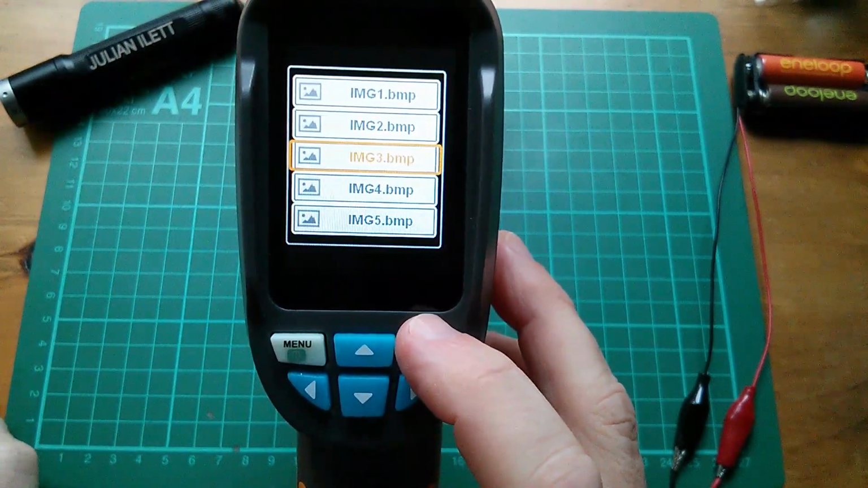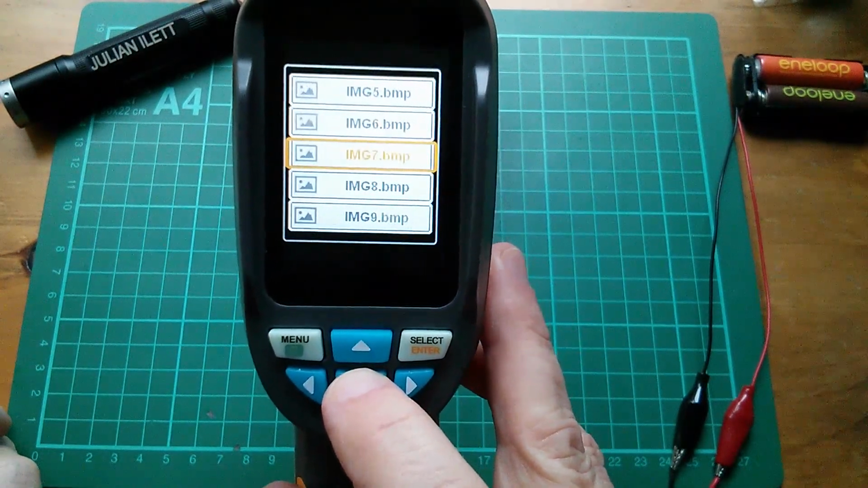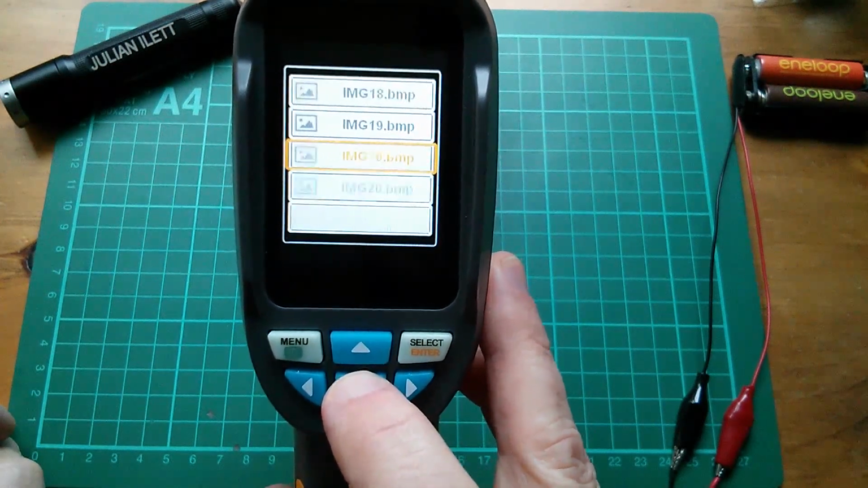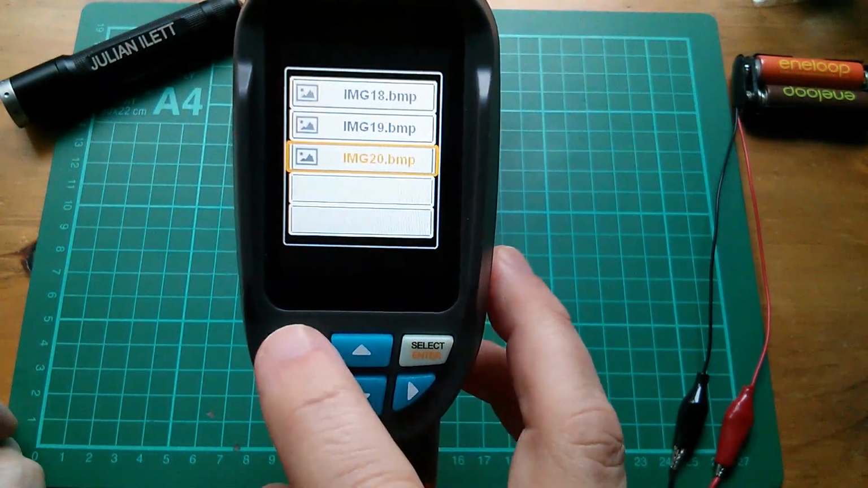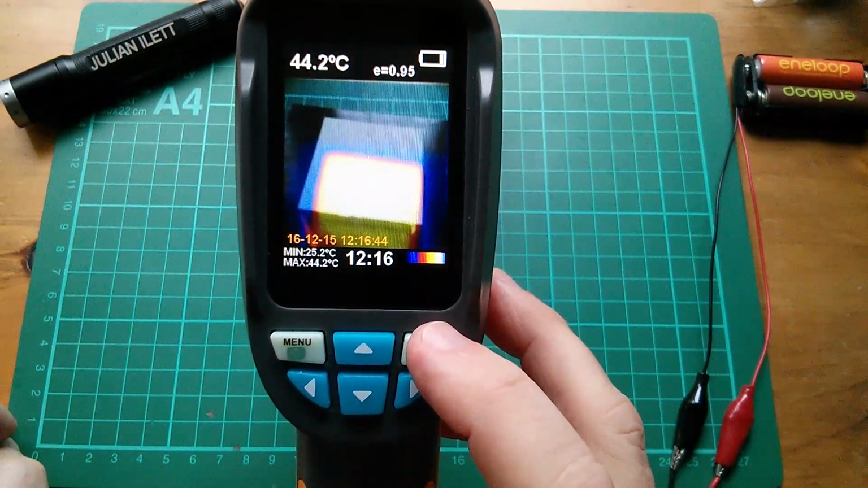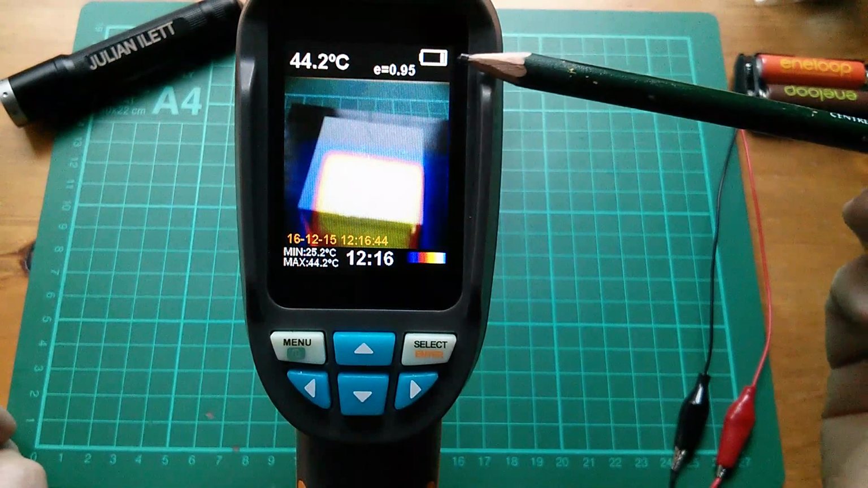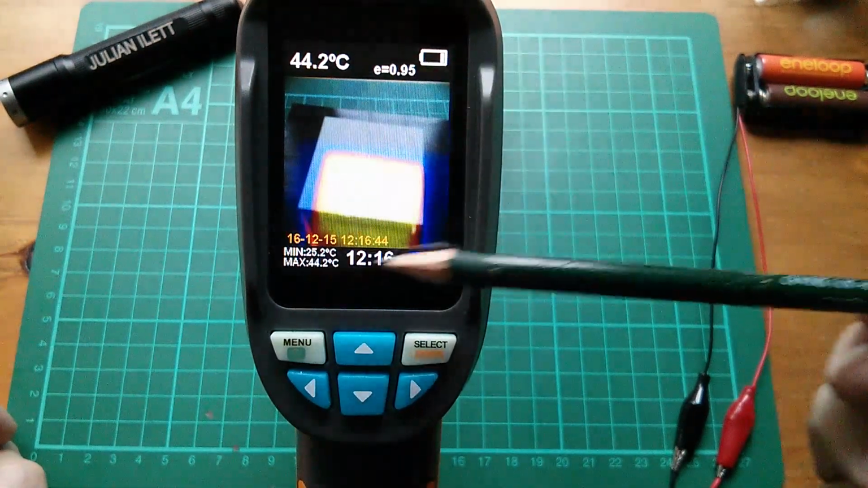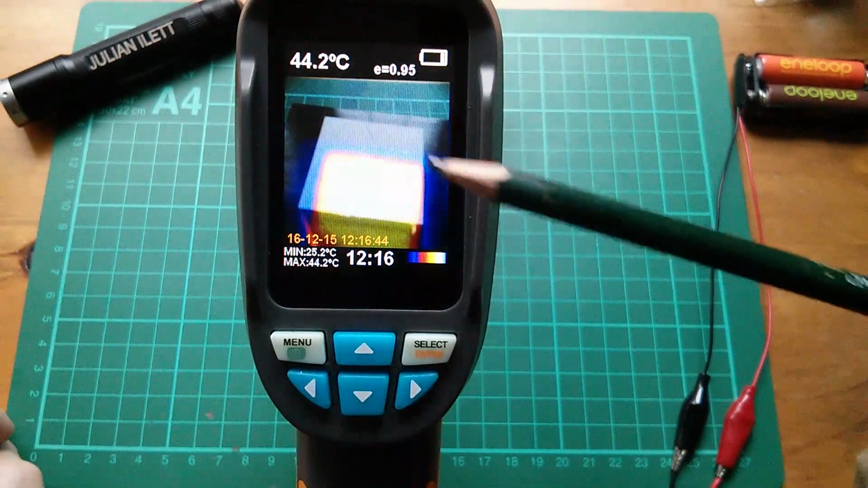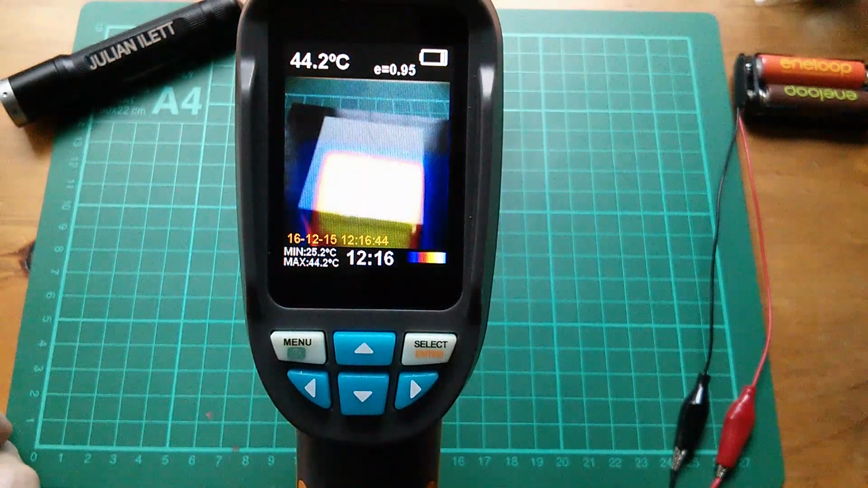You don't get any thumbnails. They're just image 1 BMP, image 2 BMP, all the way down to the one I took last, which is image 20 BMP. Let's select that. And yes, you can look at image 20 BMP. It's a pure copy of the liquid crystal display. So I think that was the battery level at the point where I took this picture. That was the palette. This was the date and time. These are all the numbers. This was the target temperature, and these are the min and max temperatures.